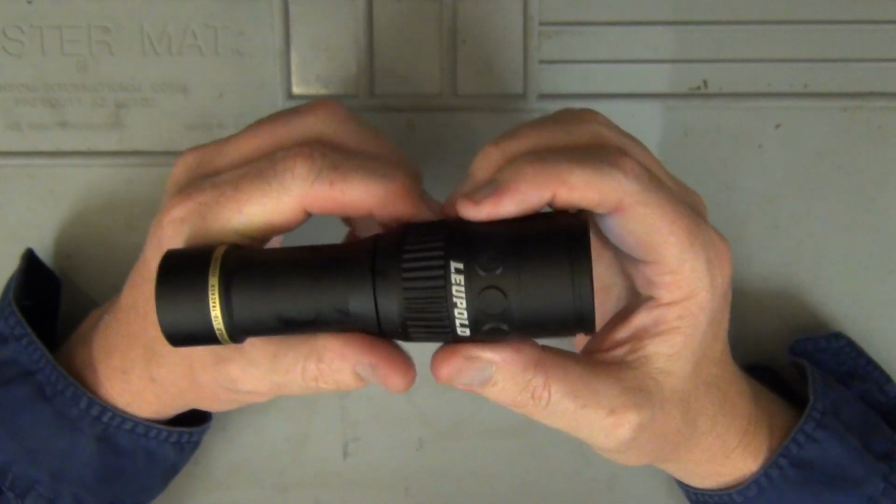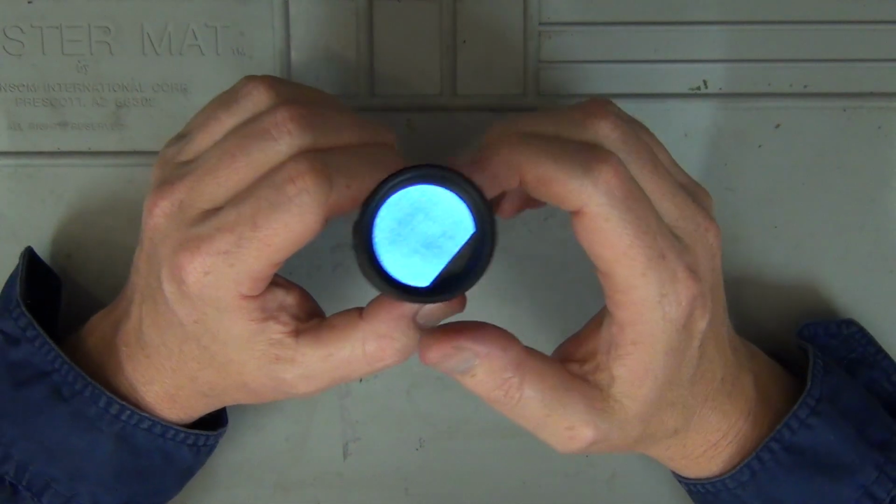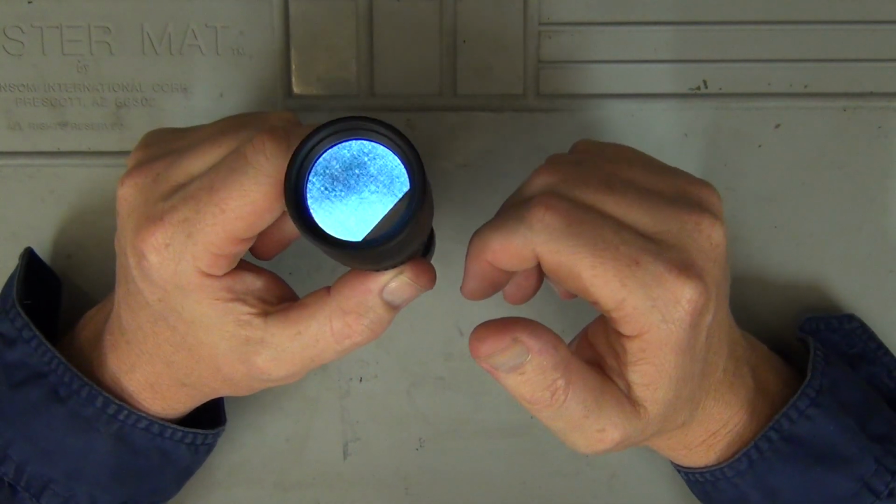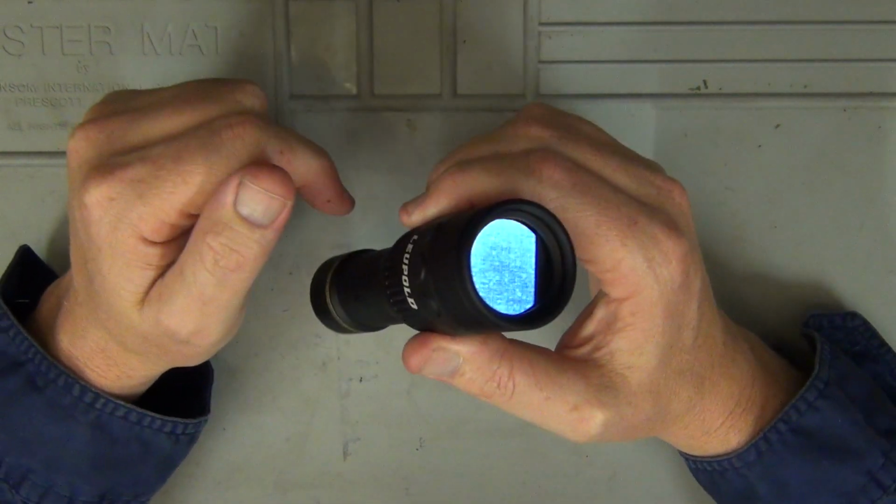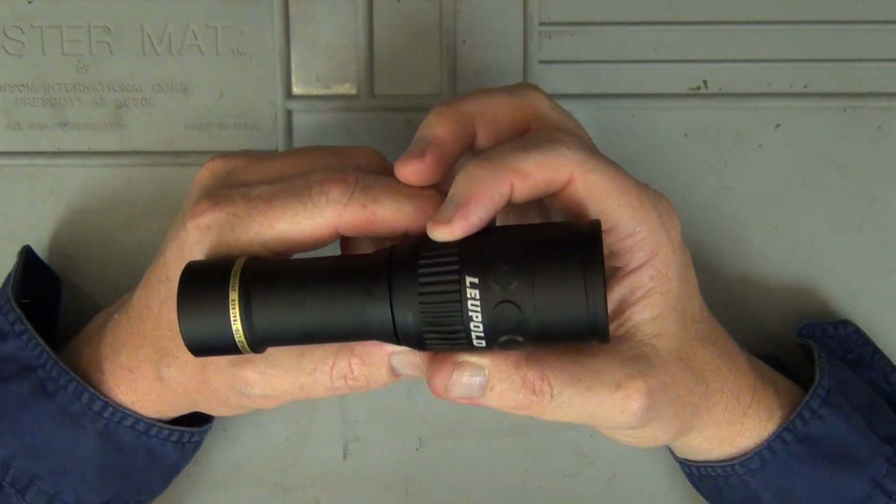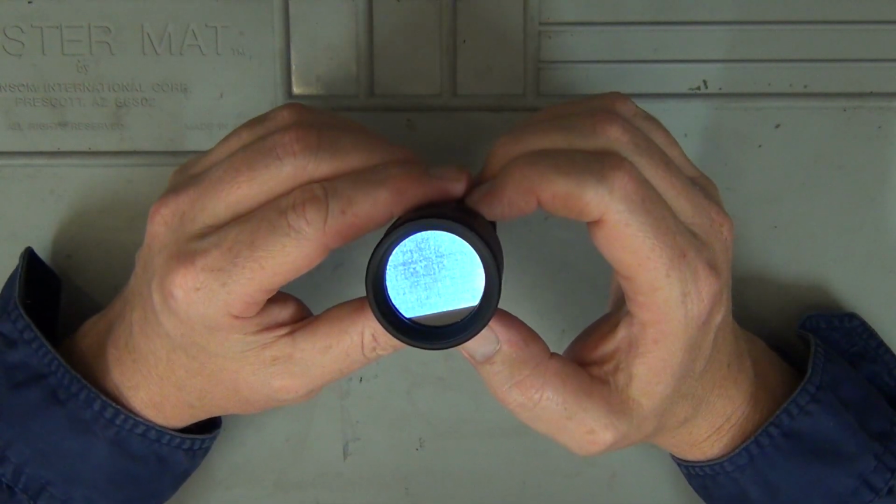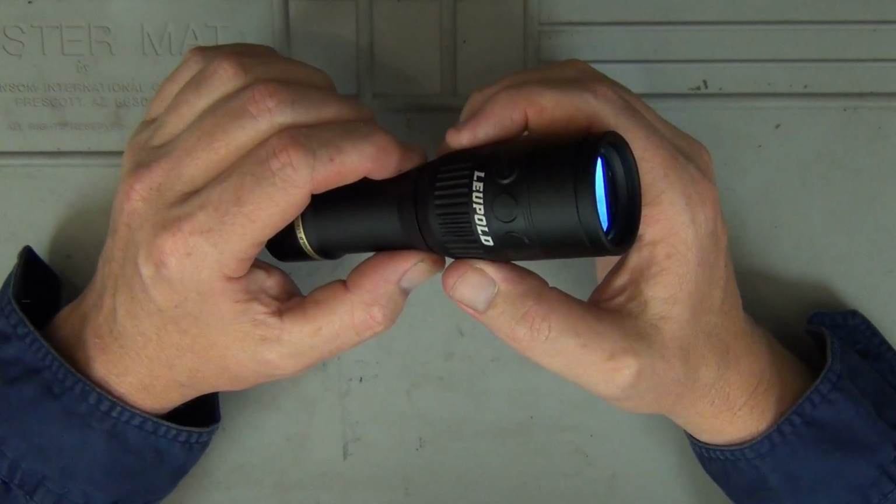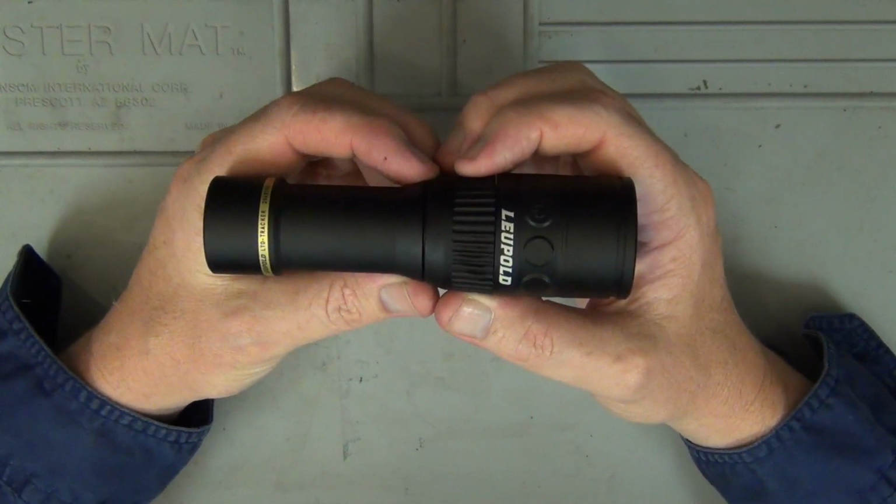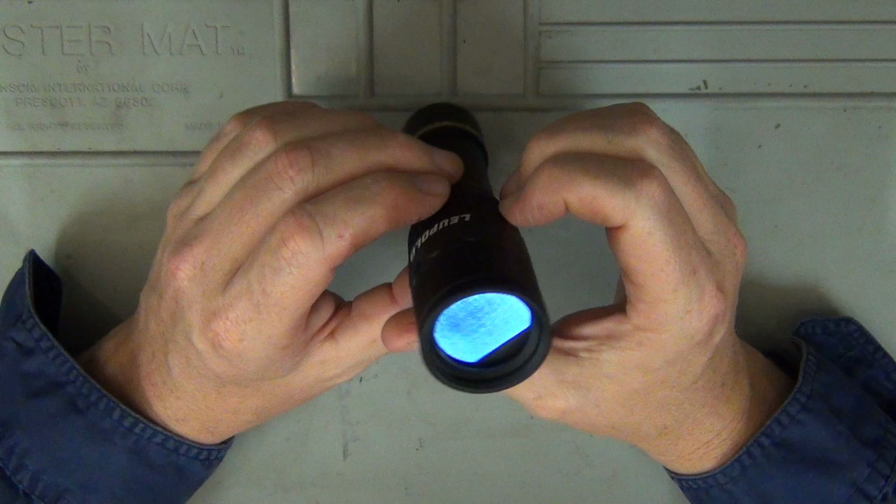So anyhow, it runs off a CR123 battery, and you get about 10 hours of runtime. Now there is an auto shut-off feature after 15 minutes of inactivity. Now warranty, guys, you get a 5-year electronics warranty, and this is made proudly in the USA. So the price point here in Australia is going to be about $999. So you're not going to get much change out of $1,000, and they should be released to the public very, very soon. So anyhow, enough talk about it, guys. Let's get out on the farm now because I really want to put this to the test.